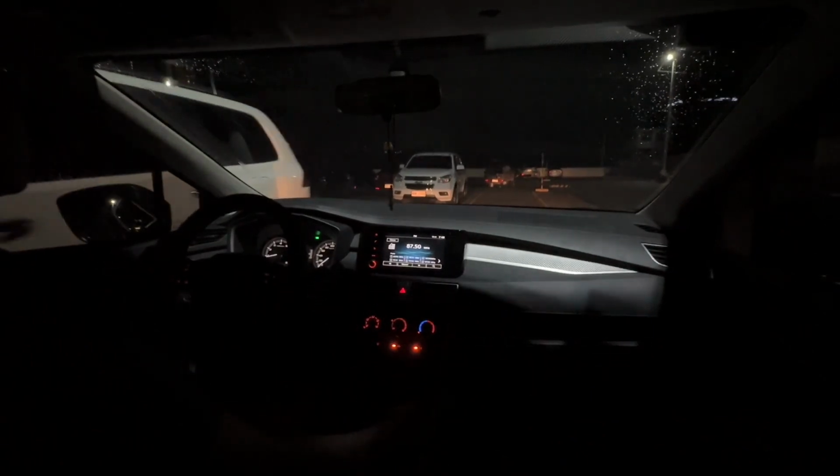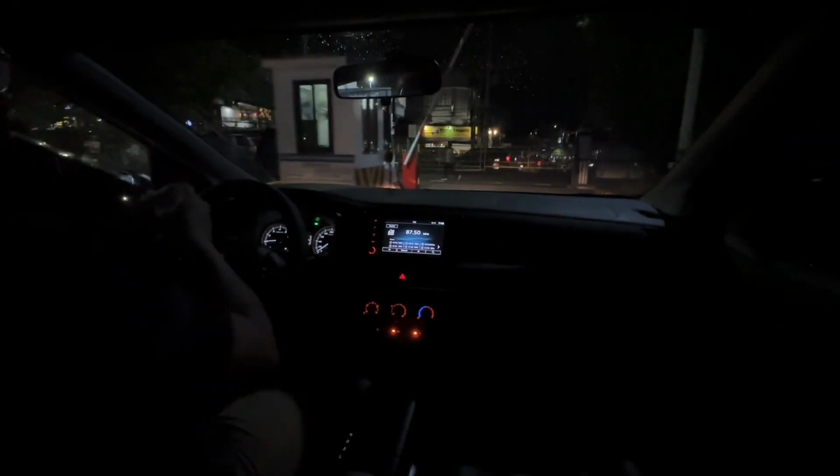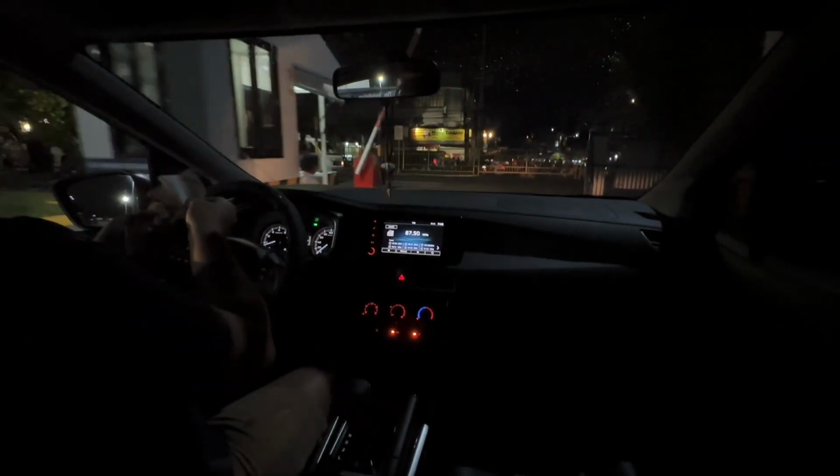So ngayon i-feature natin ang tint ni Xpander. So ito yung pinakabit namin na tint. Yung windshield niya is actually just medium, but we came from a ceramic tint na super dark. So masasabi kong mas madilim to at mas mahirap makakita. Yung sides niya na in-install ng Mitsubishi Quezon Avenue, that is super dark.